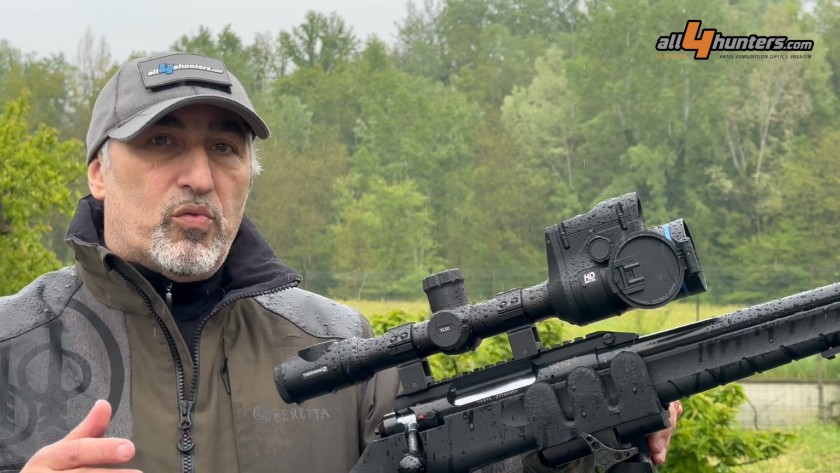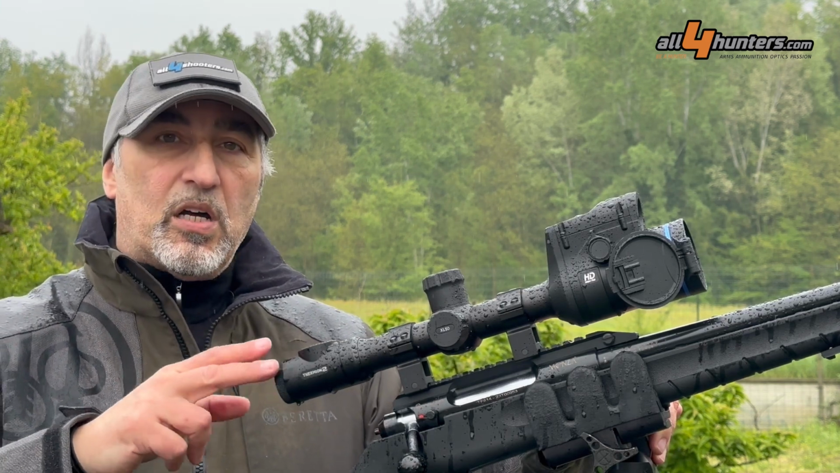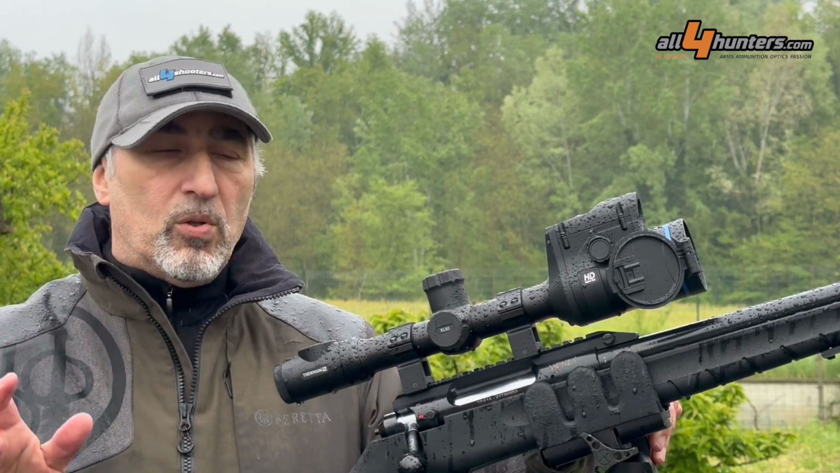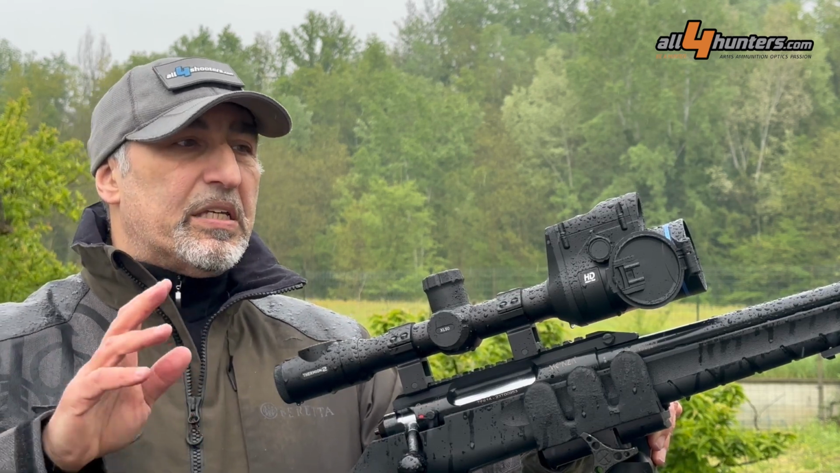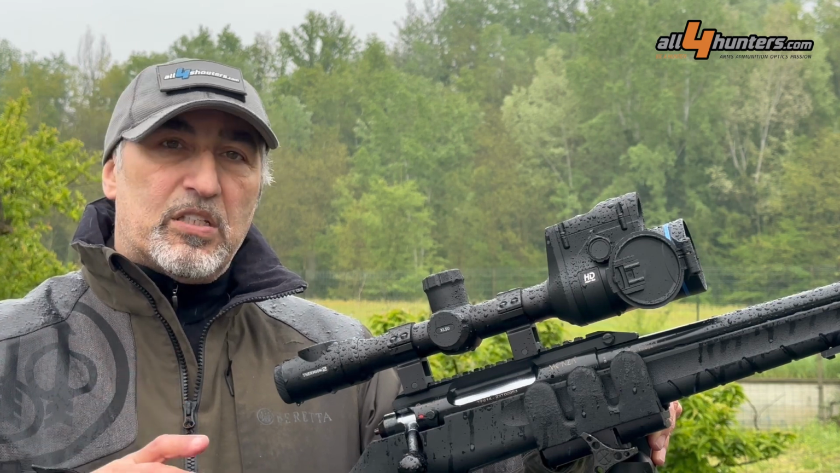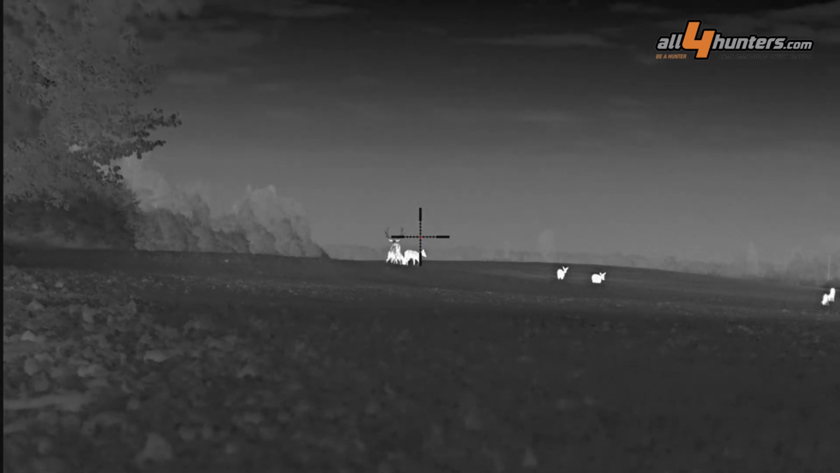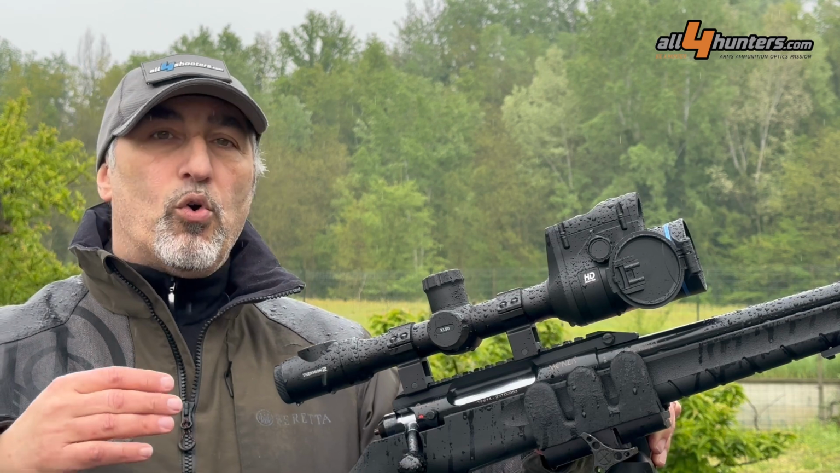This is also the resolution of the micro display that is inside the eyepiece of the XL50, and it translates to an actual one-to-one, or pixel per pixel, definition of the image as captured by the sensor. This at the native magnification of 1.75x. The digital zoom allows you to magnify the image up to 14x.